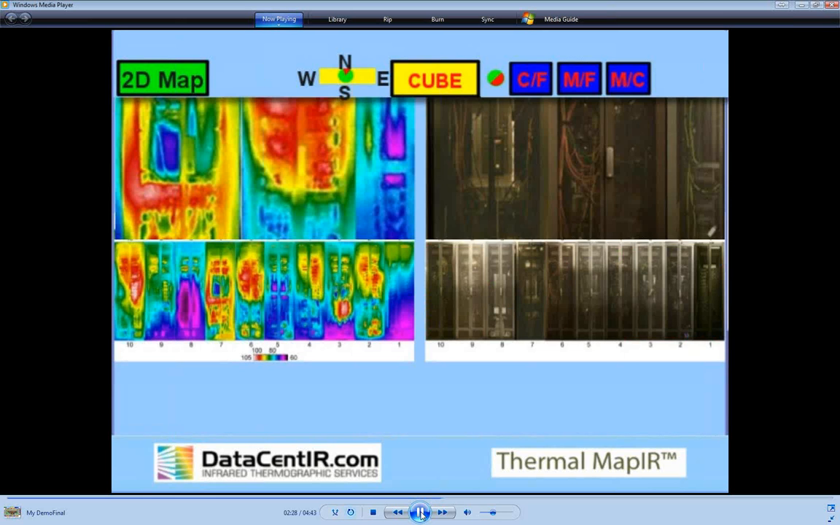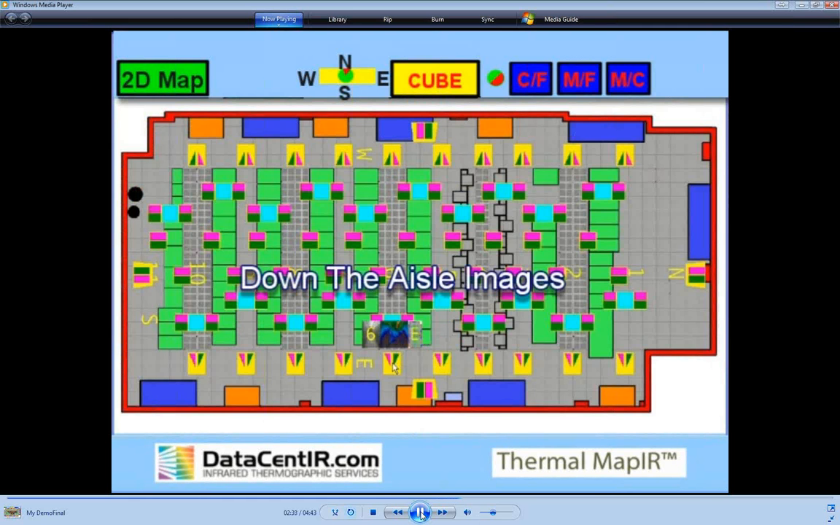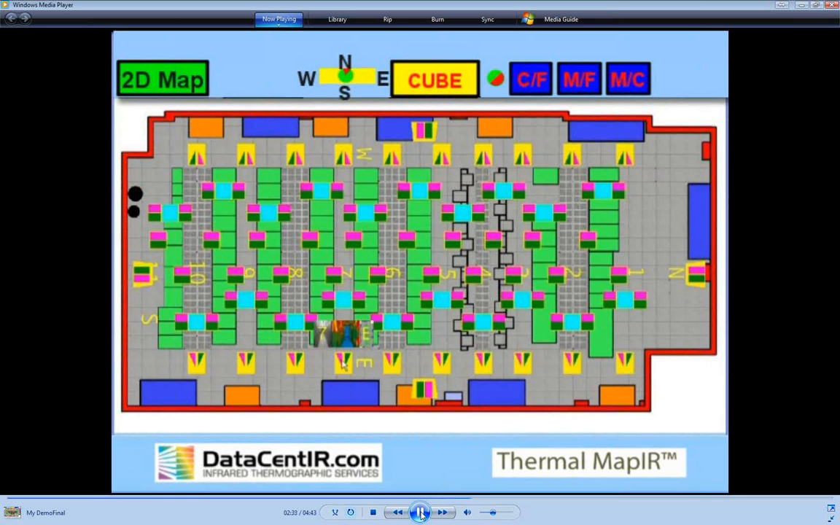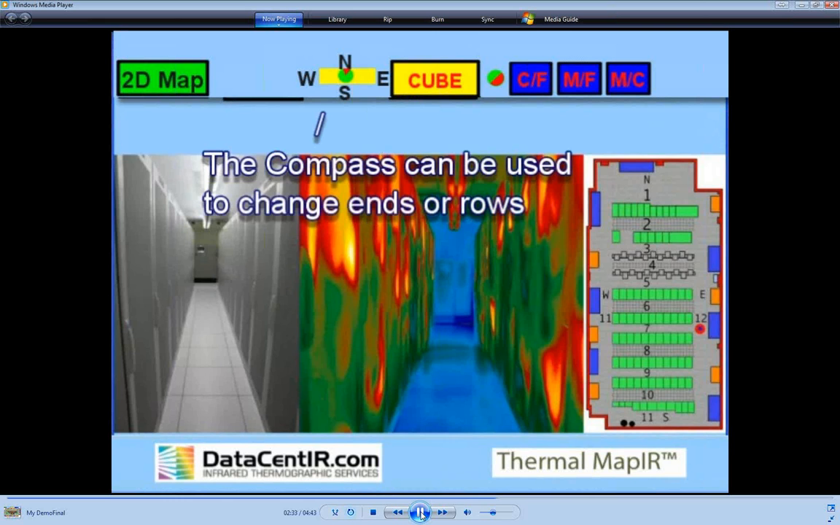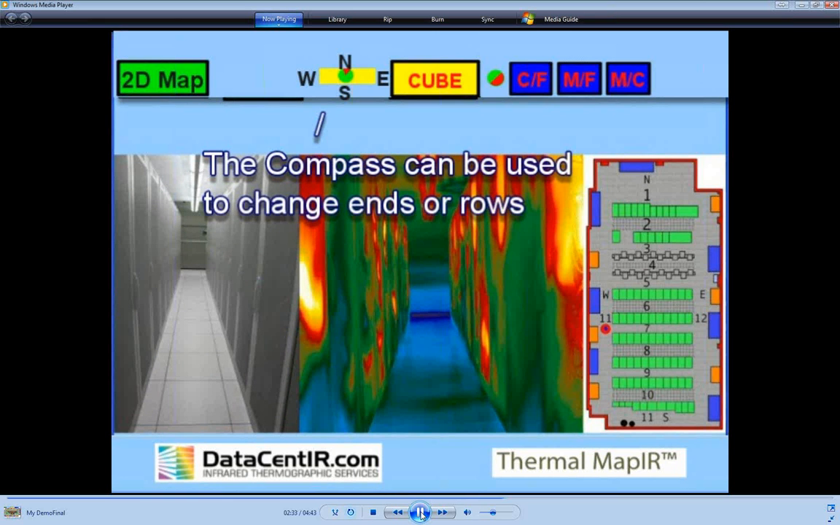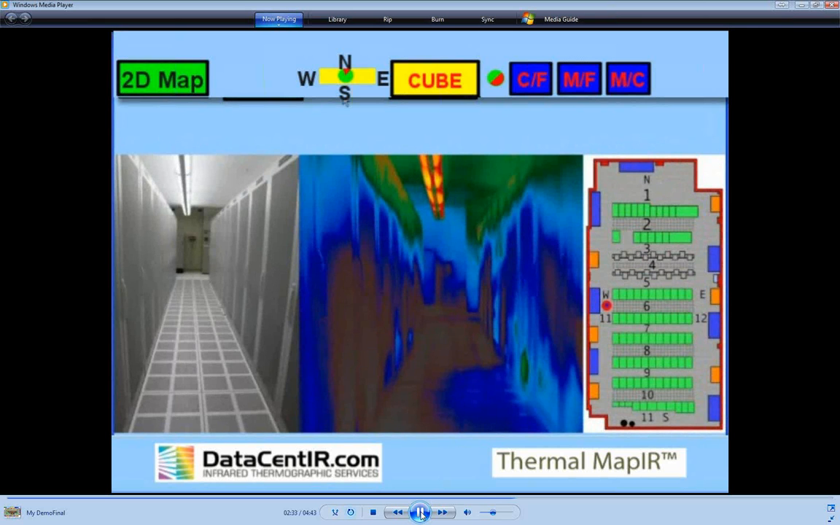Single-sided images allow for a more detailed examination of any given location. Down-the-aisle images can provide important information about a data center. They capture the heat signatures on the rack grids. This helps to understand airflow. They provide a limited but useful depiction of the floor-ceiling rack interaction. The interface provides a compass that can be used to jump to neighboring locations.